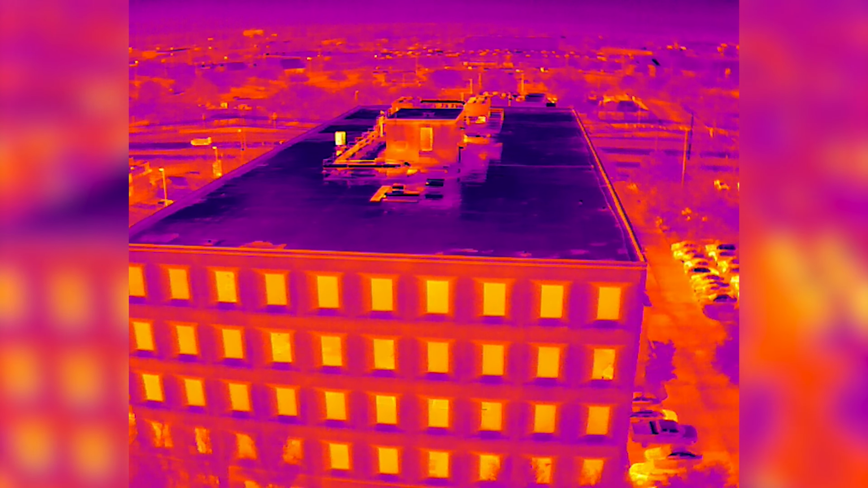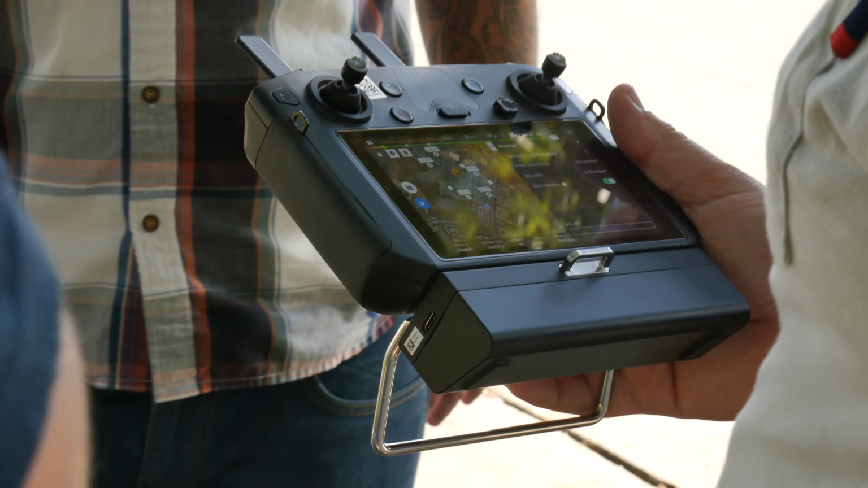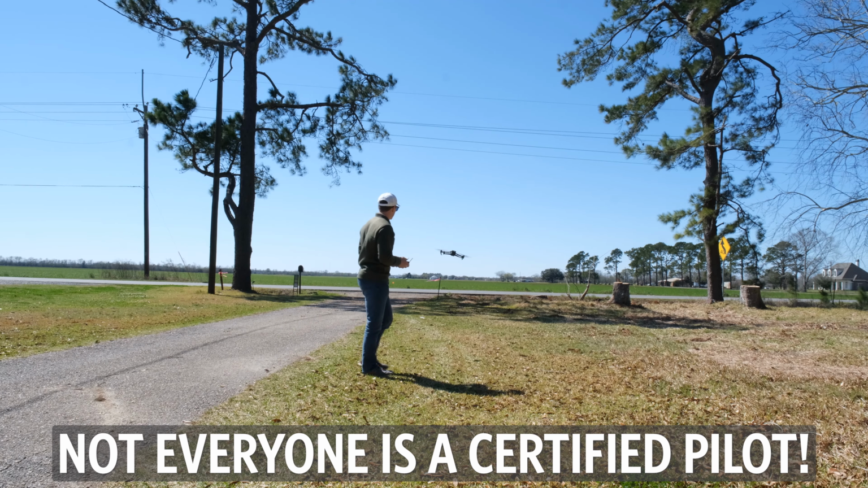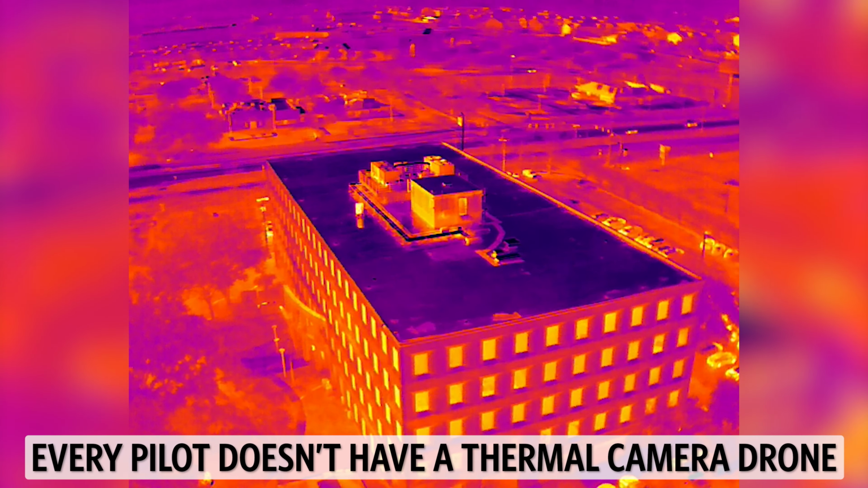Most HVAC companies have technicians and specialists who can analyze the data as you collect it. You bring value that most companies don't have at their disposal. Not everyone is a commercial drone pilot, and not everyone who's a commercial drone pilot has access to a thermal camera drone. Data collection for HVAC and roof inspection jobs is generally pretty simple.